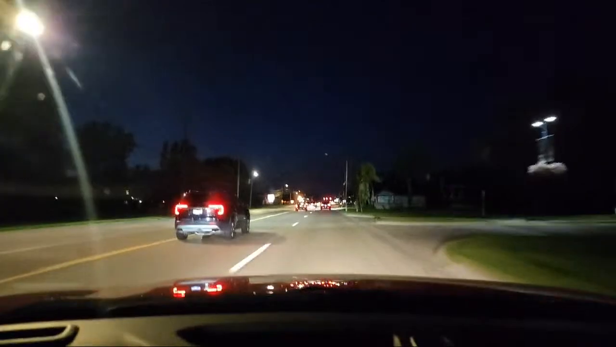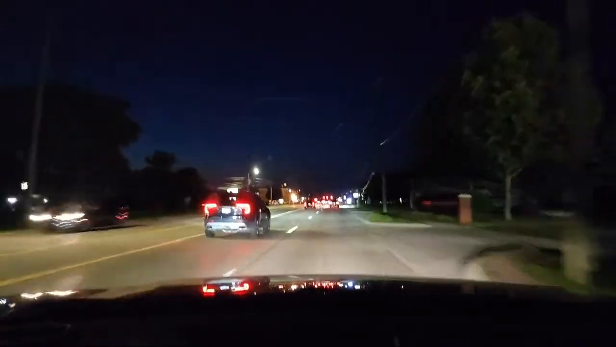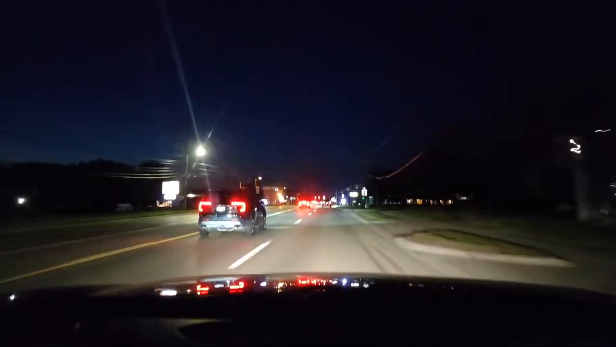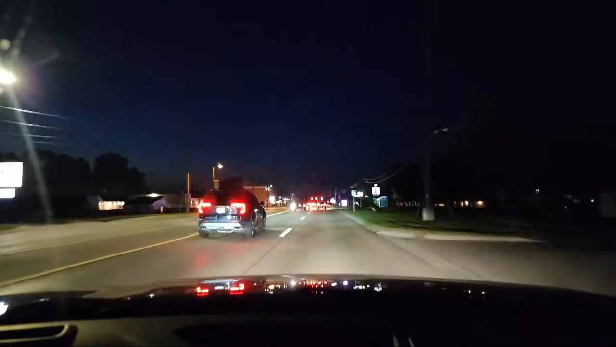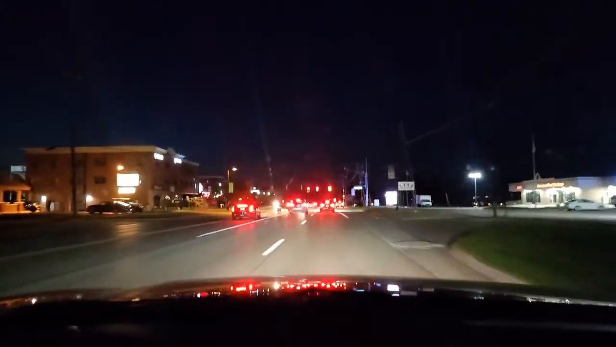So what happens, you start chasing cars. You start going faster to keep with the traffic. So I would say, I need you to slow down a little bit. So we're at about 43. Foot's lifted off. I'm at 39, 38, 37, 36, 35. And then I squeeze my brakes.